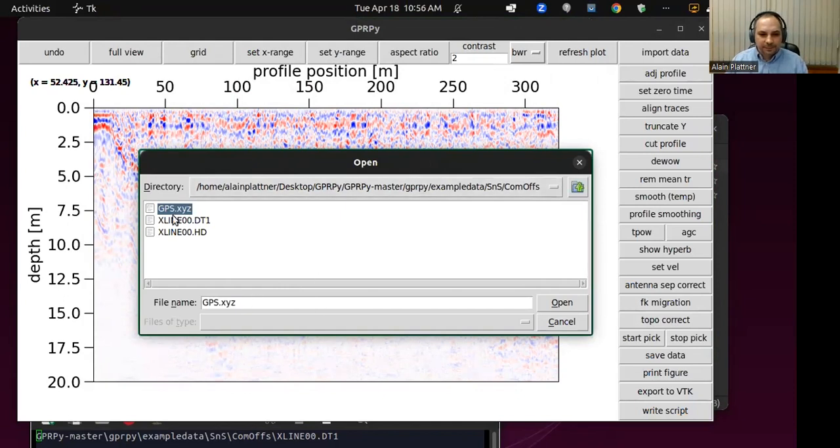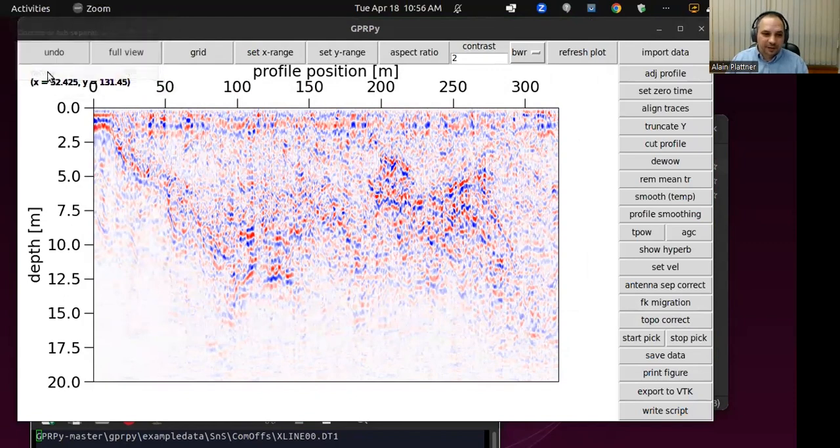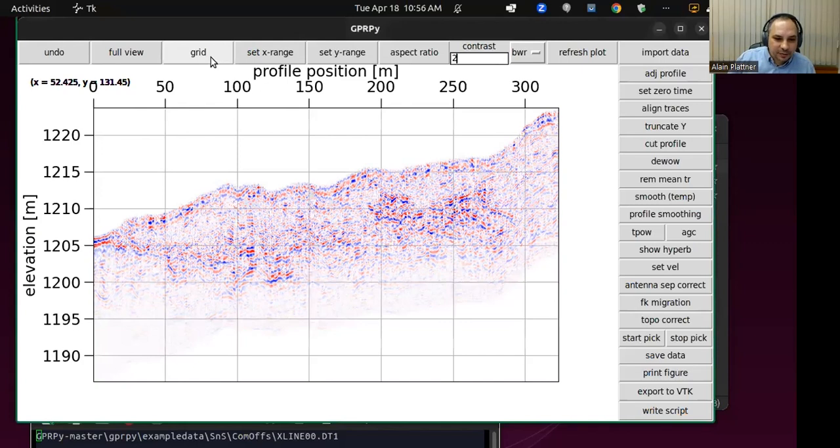But yeah, let's use these coordinates here that we just had a look at. We need to tell it if it's comma or tab separated. Let's say we know it's comma separated, and this is what it looks like. Okay, so this looks, it's not perfectly horizontal, but maybe a little bit. We have the grid that we can show, so yeah, more or less.